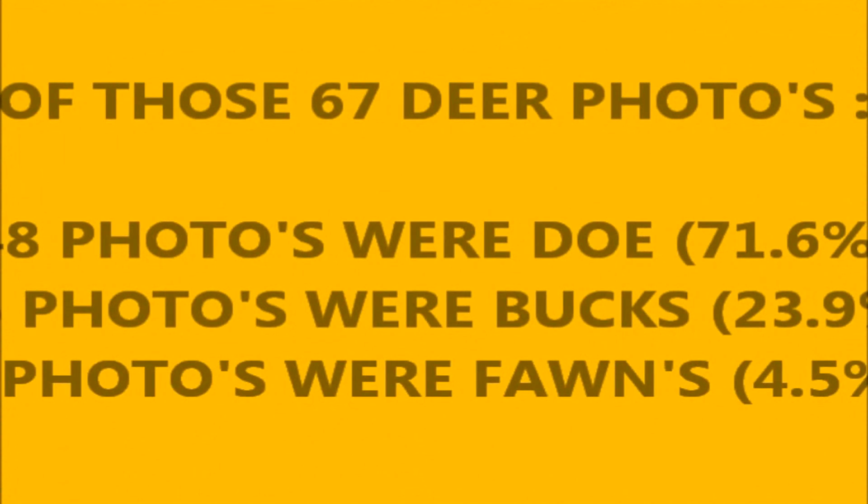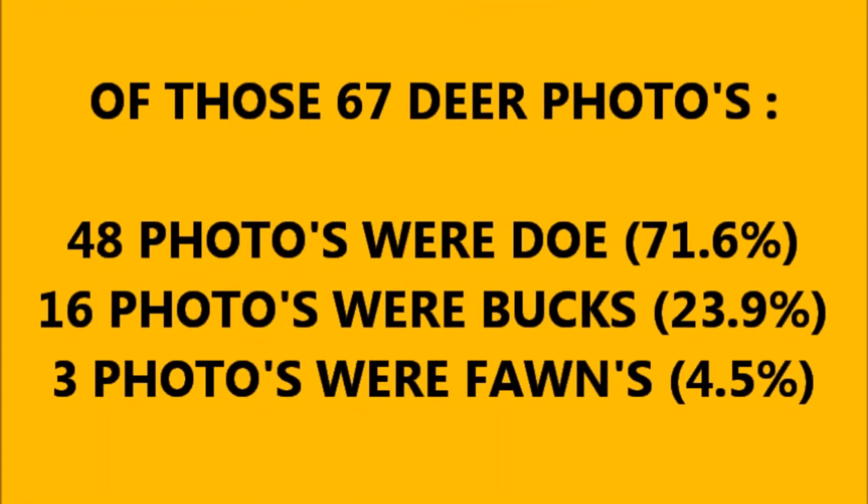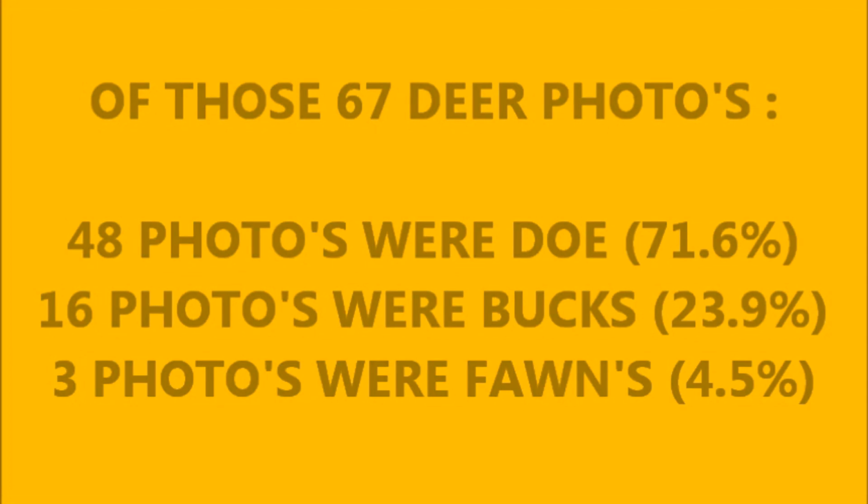Now, of those 67, 48 photos were of doe, or 71.6%. There were 16 photos of bucks, or 23.9%. And there were 3 photos of fawns, or 4.5%.